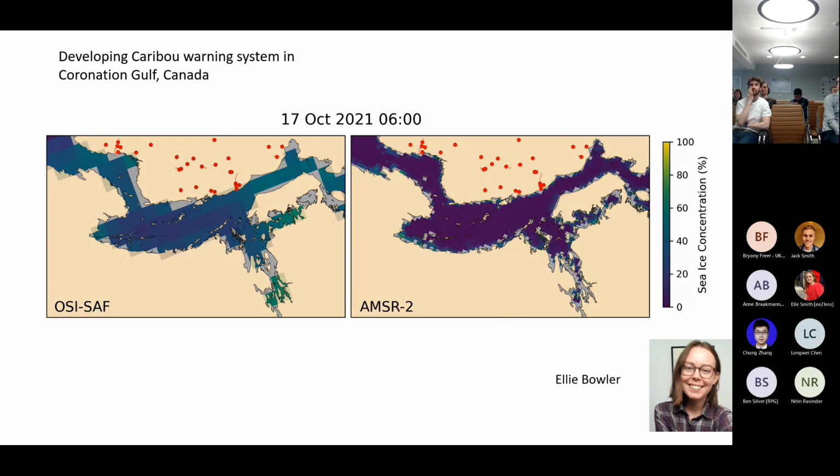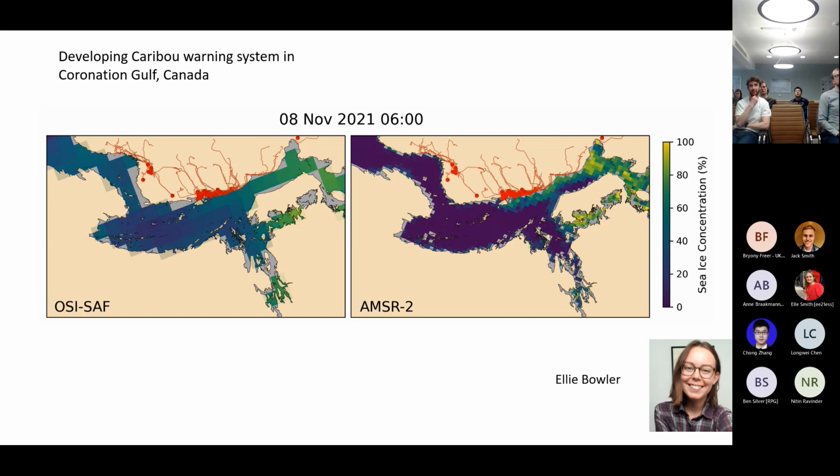And finally, this is another use case of sea ice extent that Eddie Bowler is doing. So this is the Coronation Gulf, which is in the Canadian Arctic. All of these are caribou with tide collar data, and so Eddie is developing warning metrics for shipping companies in terms of understanding when shipping operations should curtail in the Coronation Gulf because the caribou are crossing and the impact that that could have.